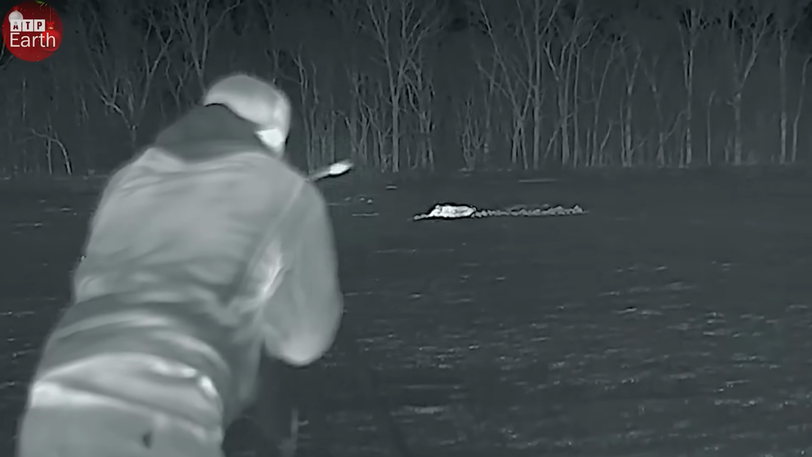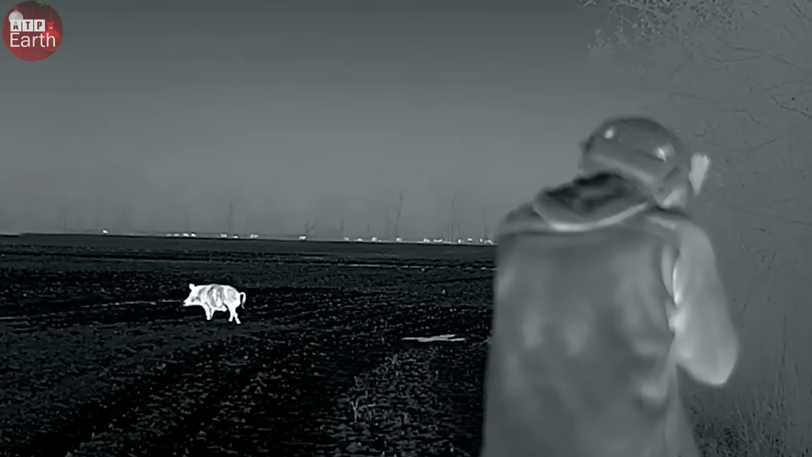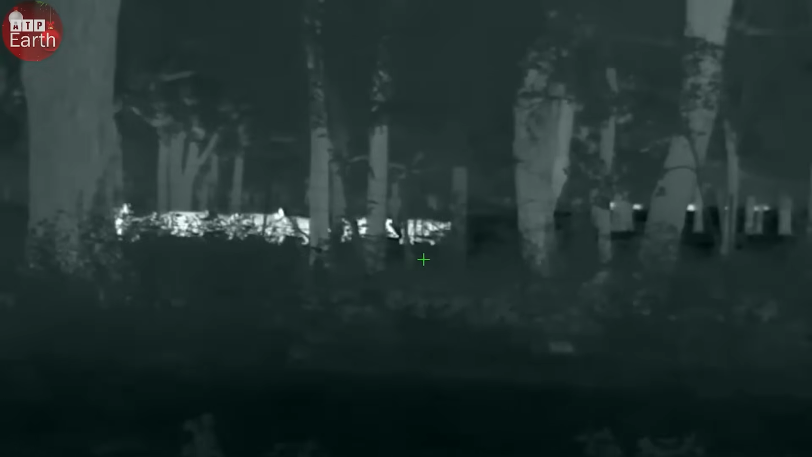One shot, one kill. In the dim light of the night, I spotted a few wild boars trying to escape, but I would not allow that to happen. My hunting instincts rose. I was determined not to let it escape my sights.